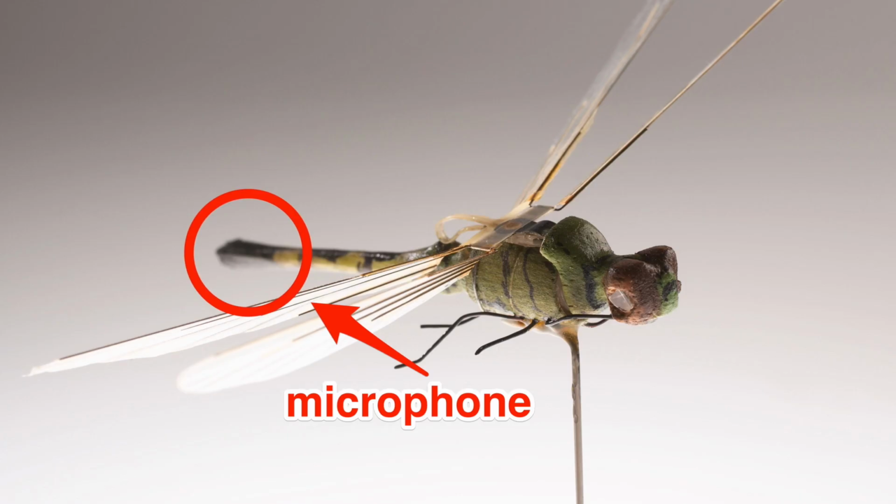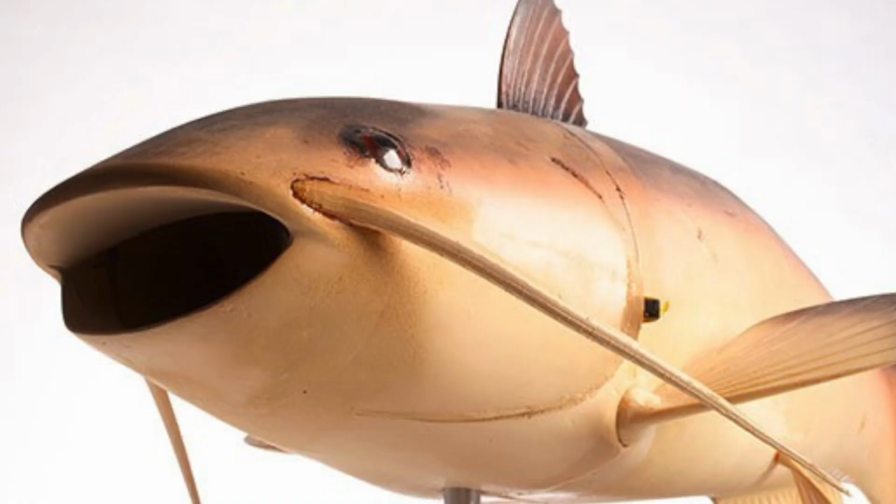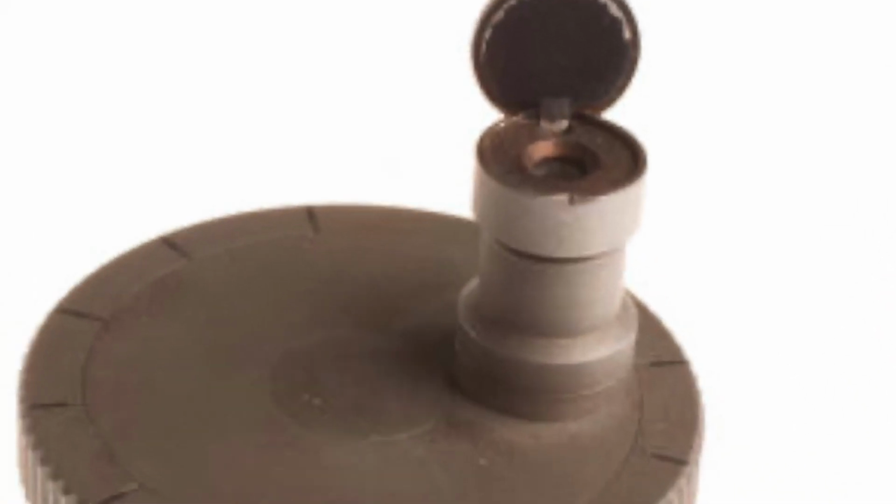Spying devices, camera carrying pigeons, 1970s era drones the size of a dragonfly, a radio controlled catfish named Charlie, a coin-sized Cold War camera. This is not science fiction. The devices that we have access to now have been around for decades without us ever knowing. As these spying devices evolve and become much more widespread, the public is becoming much more paranoid, and rightfully so.